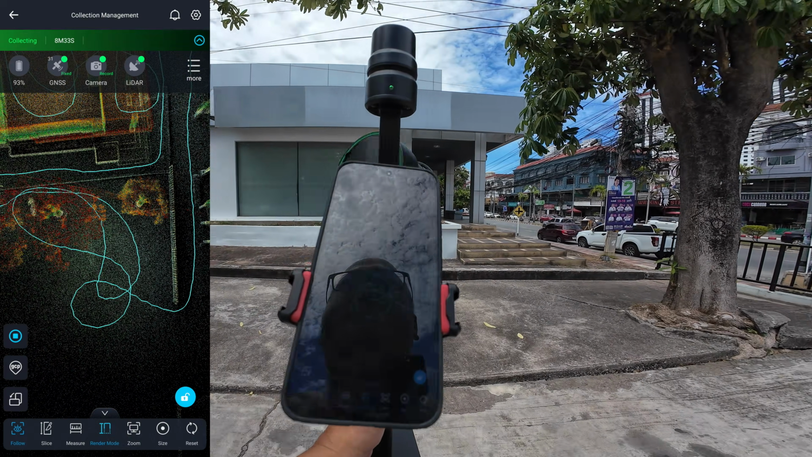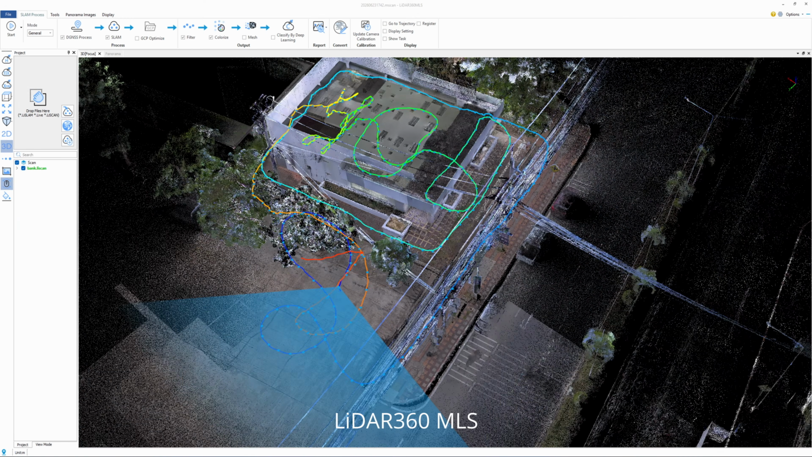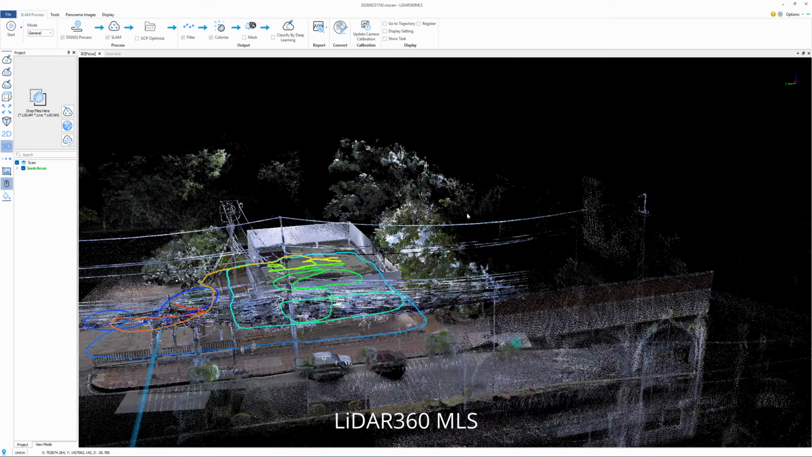at a rate of $1 per square meter. That means I earned about $1,400 from this project. In LiDAR360 MLS, the processing took 34 minutes.